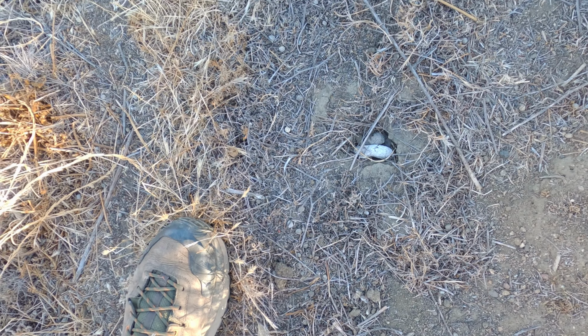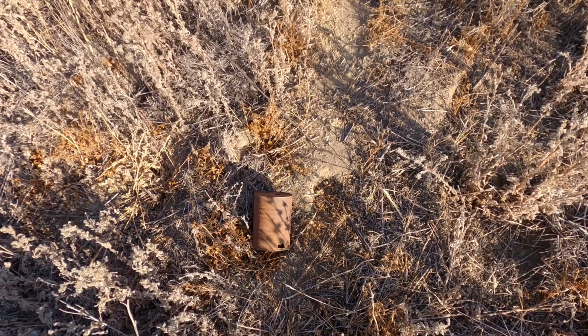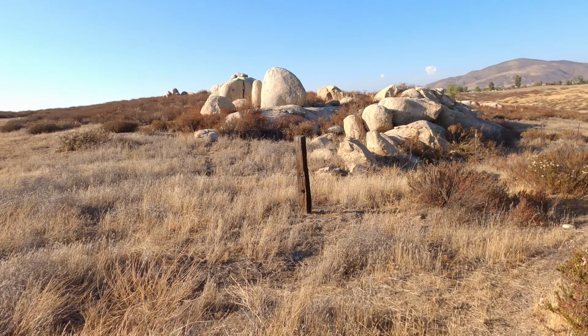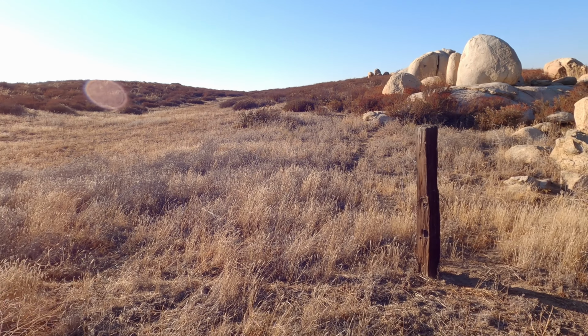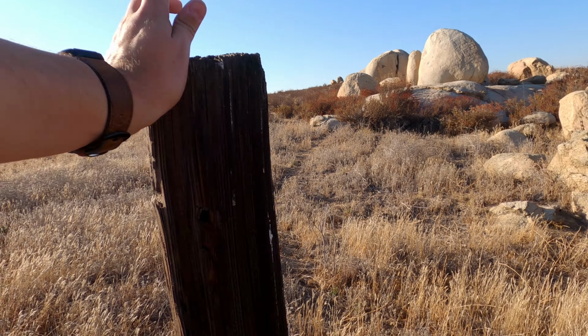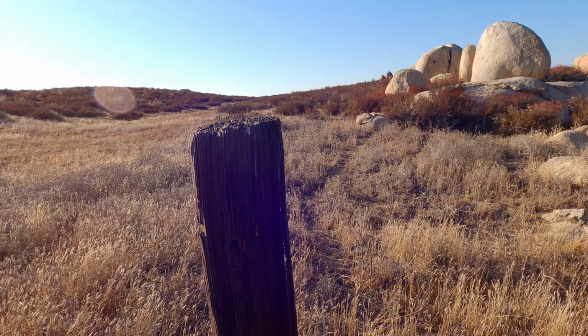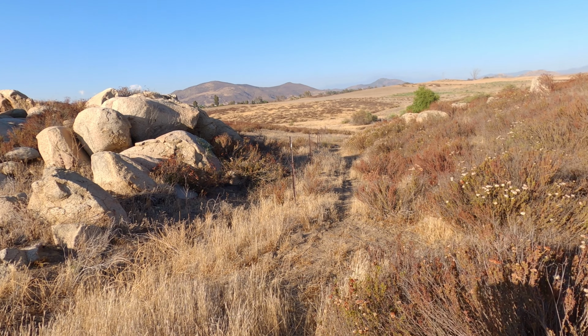And there is Scott. So we know they're out here. Look at this can. This right here probably dates back all the way to the original ranch. Look at this. Solid. And obviously this here is a newer fence.